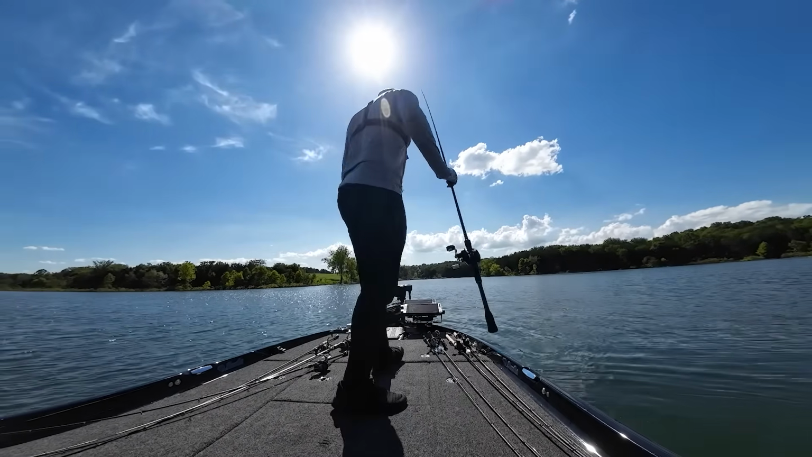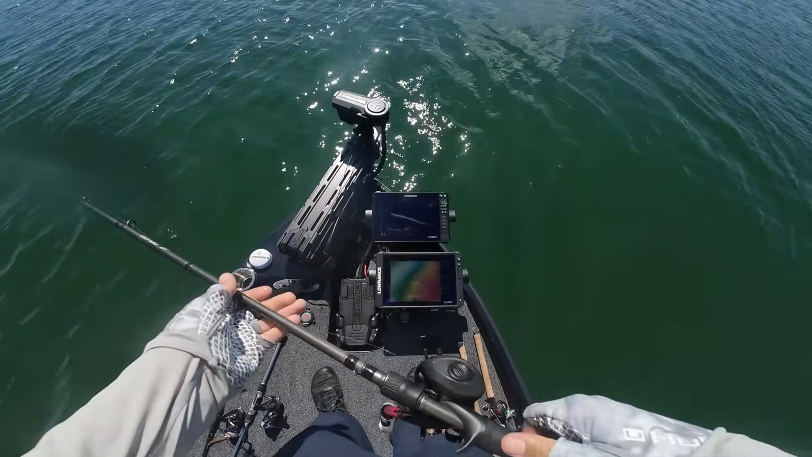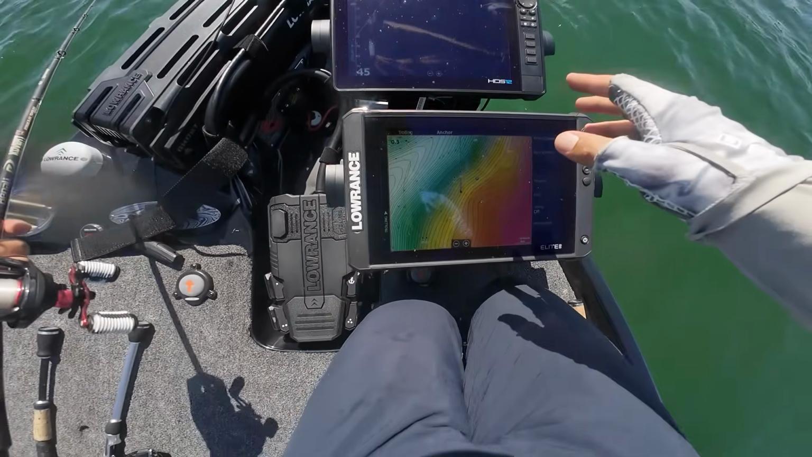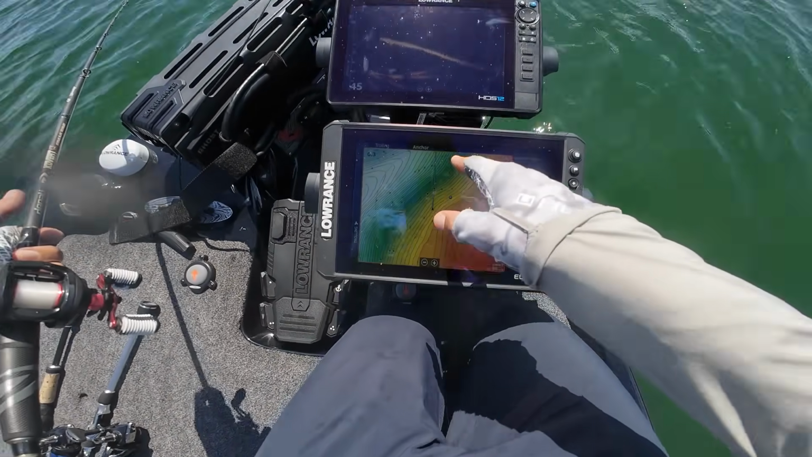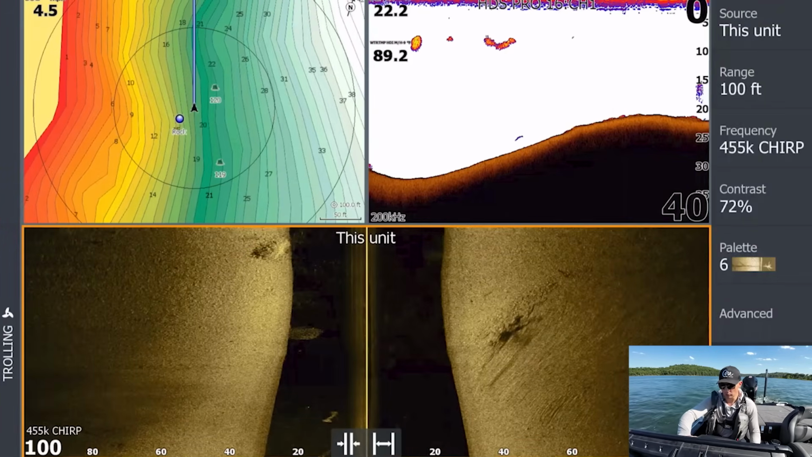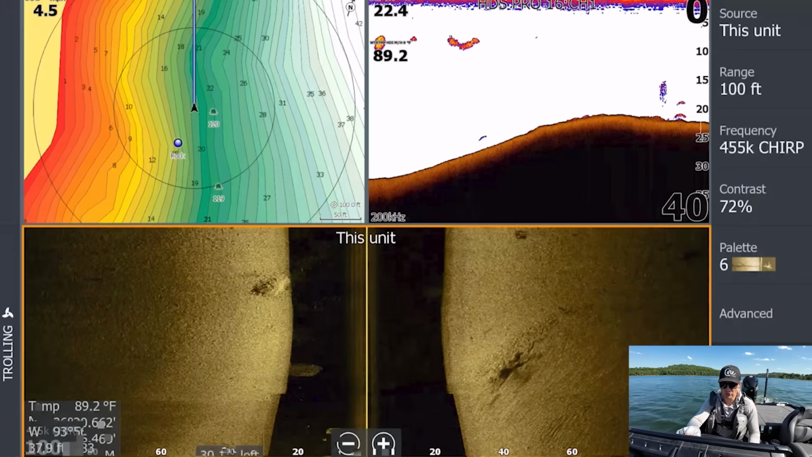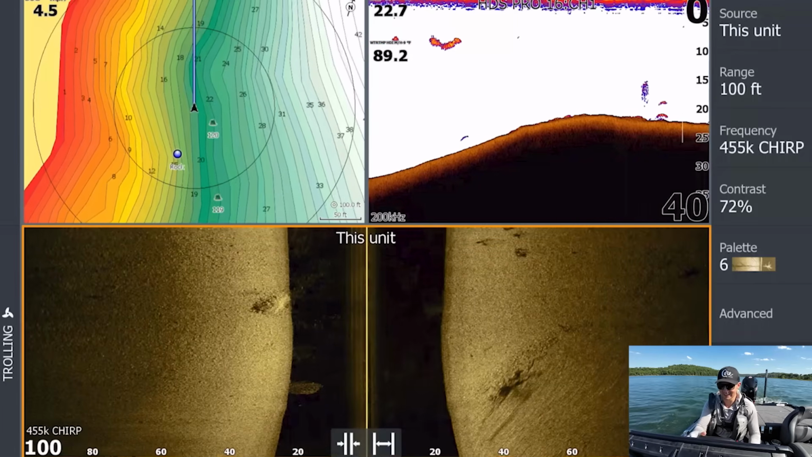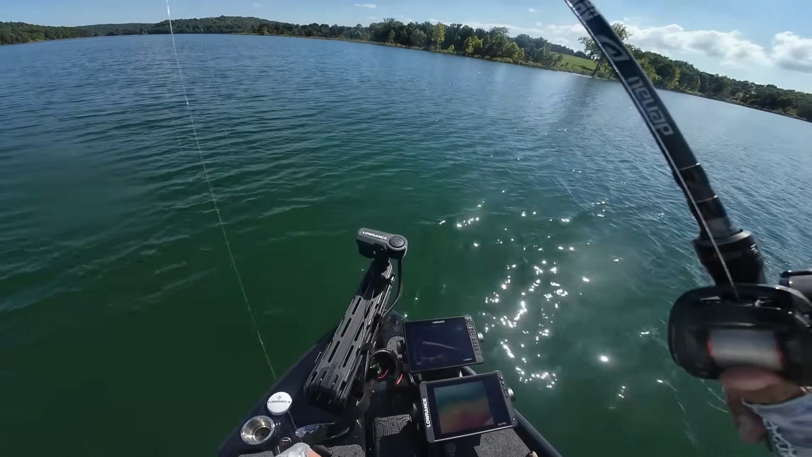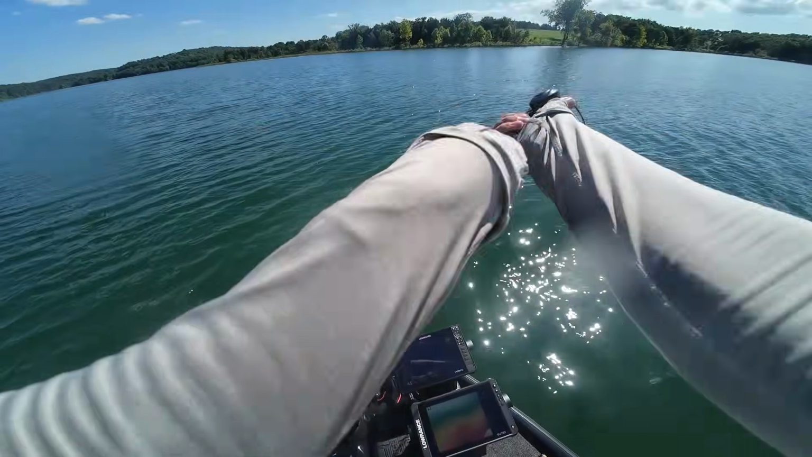Nice and simple. Got the Active Target 2 in the water here, as well as my mapping. And as you can see, or maybe you can see, I've got a bunch of waypoints here. My cameras have been overheating like crazy today, so I took about 25-30 minutes to just graph, and I graphed up a bunch of isolated pieces of cover. I'll regraph this and show you what the spot is in a second. Actually, I'll just show you that right now, and then I'll get back up here and keep fishing.